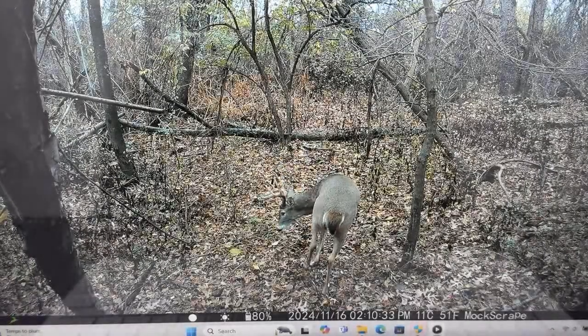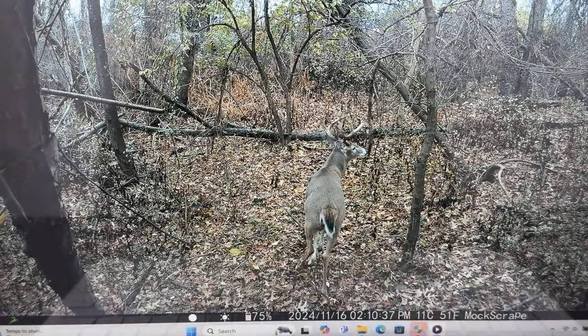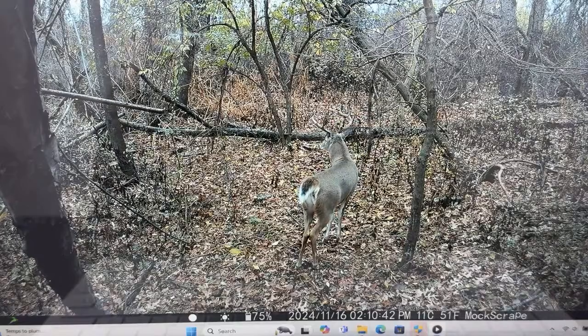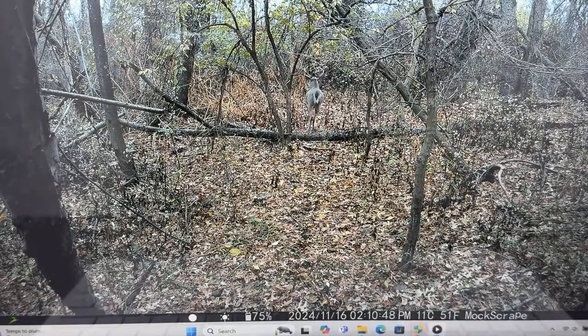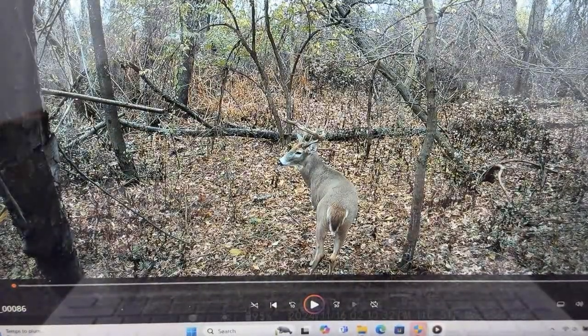And there you go. There is the 10 point, and that is at 9:30. That's an hour after. Now look, he's checking out that vine and rubbing it, putting his preorbital. Now that is a broken brow tine right there. So I think that is the same 10 that had the crab claw earlier in the video. So that isn't a different deer. That is the same deer right there.